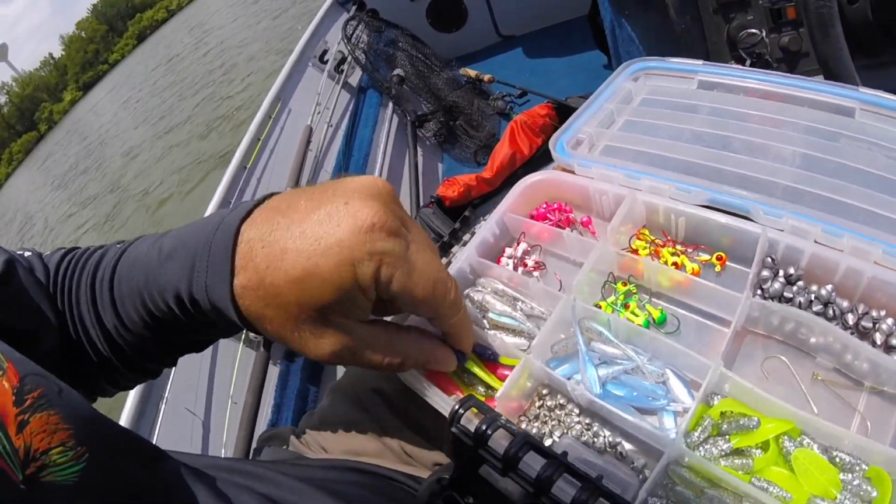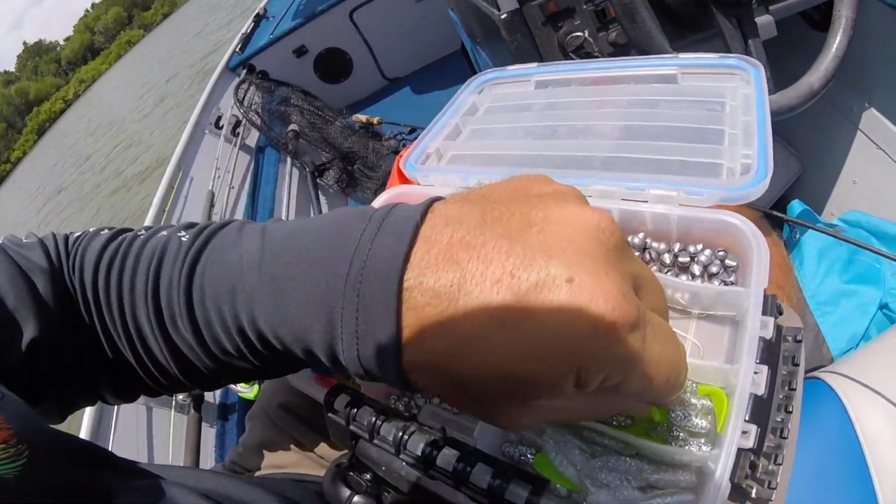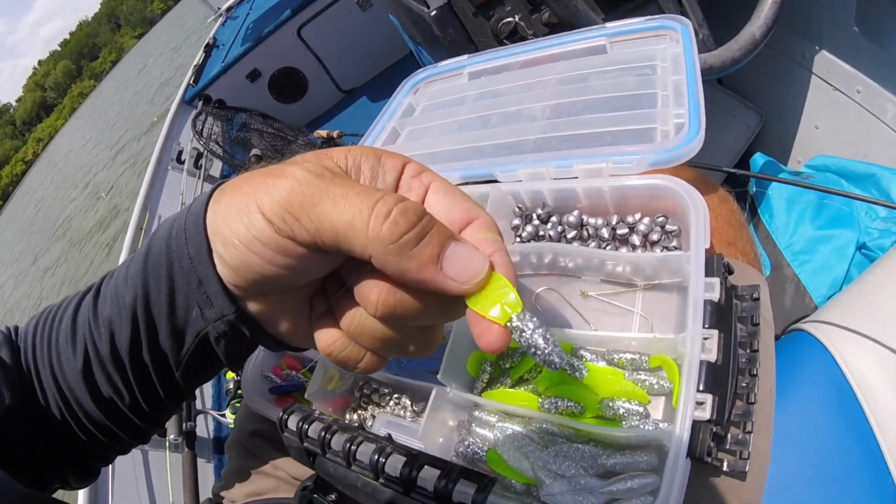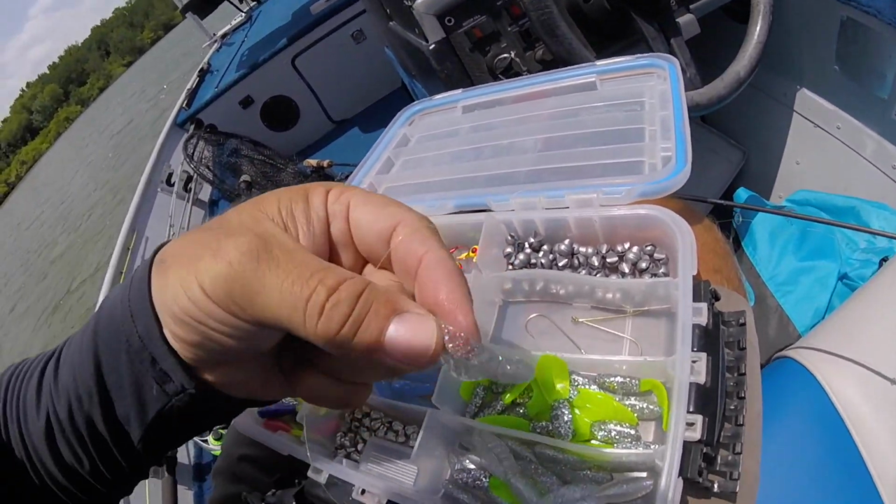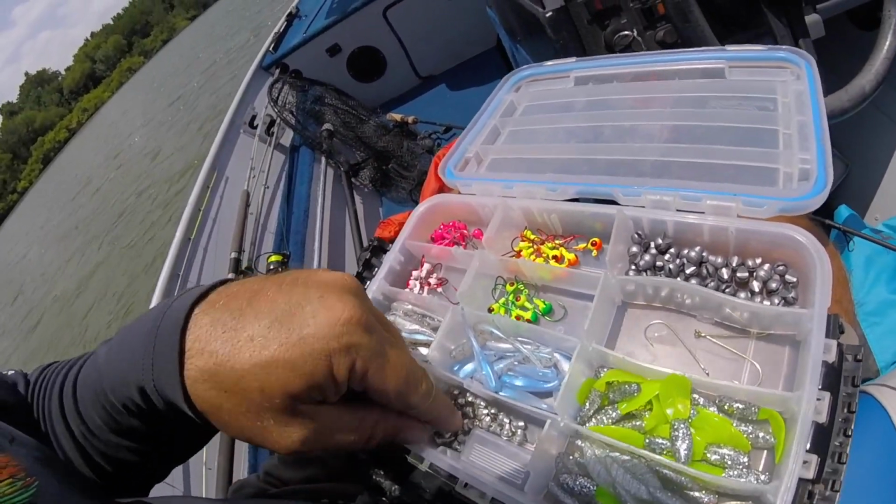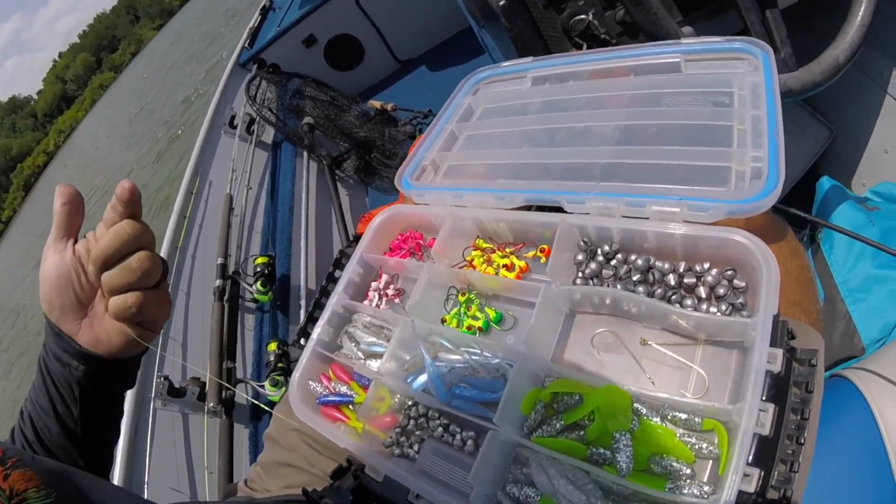I'm not sure what this color is. Little stick bait, looks like a tadpole or a minnow. And then I use my beaver tails. I got a chartreuse in silver, and then I've got a translucent shad color. Split shots, and I believe that's a 1/16 ounce and an 1/8 ounce. And that's really all I need.